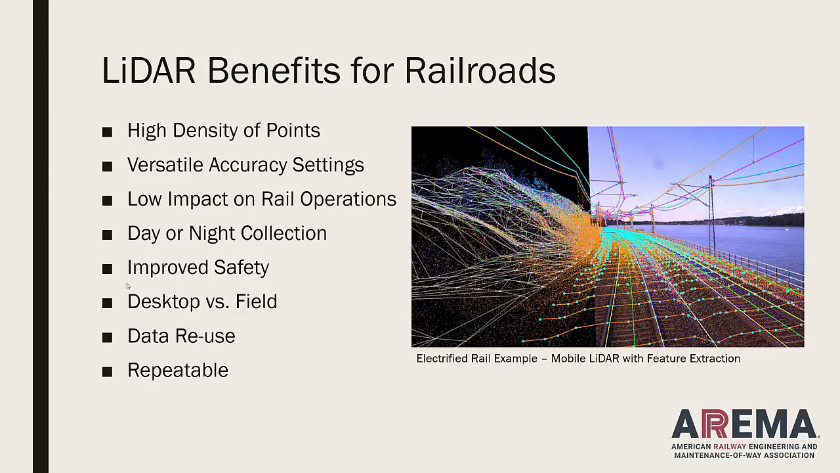As I mentioned, safety's improved. We're doing way more analysis now at the desktop. The data reuse is really what's fun. Most people pay for LiDAR data for a specific reason. They needed the OCS wires, or they needed the terrain model. Find out later they can use the data for something else. So data reuse is huge. We call it data mining. Keep that in mind whenever a collection's been done, that there's always something else that it might be useful for.